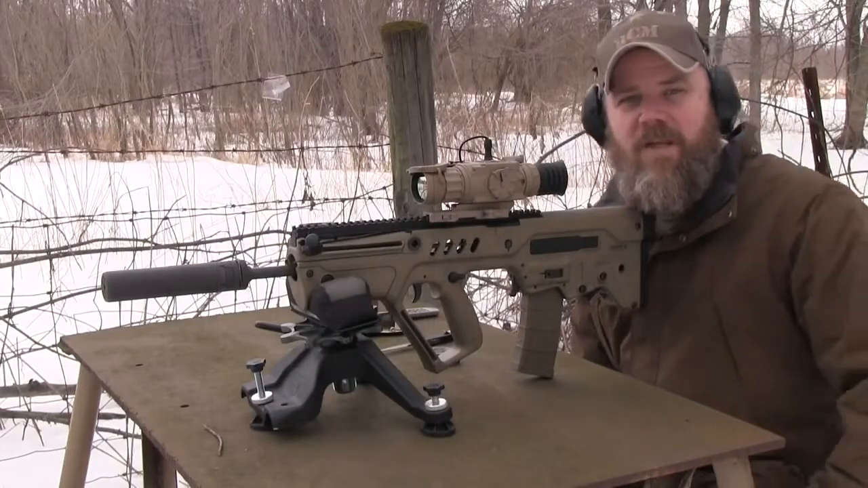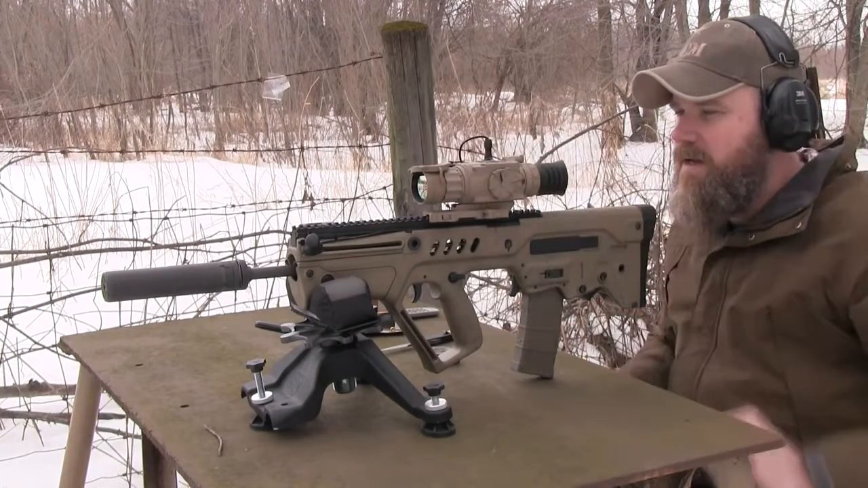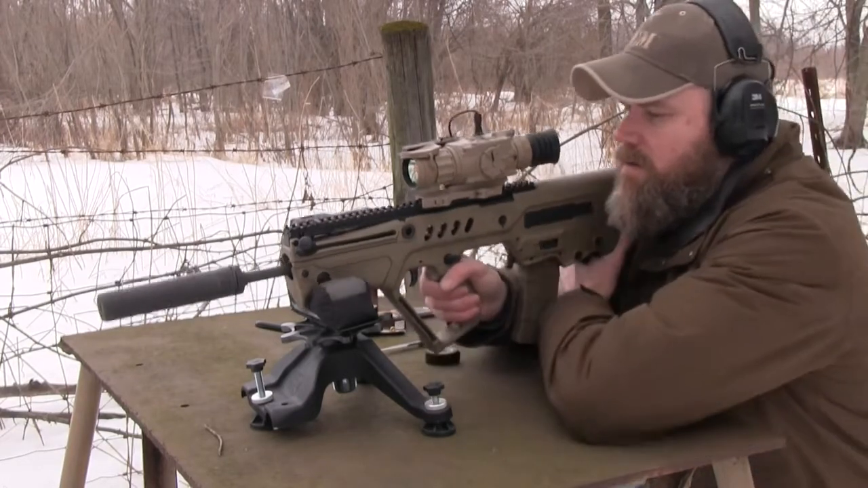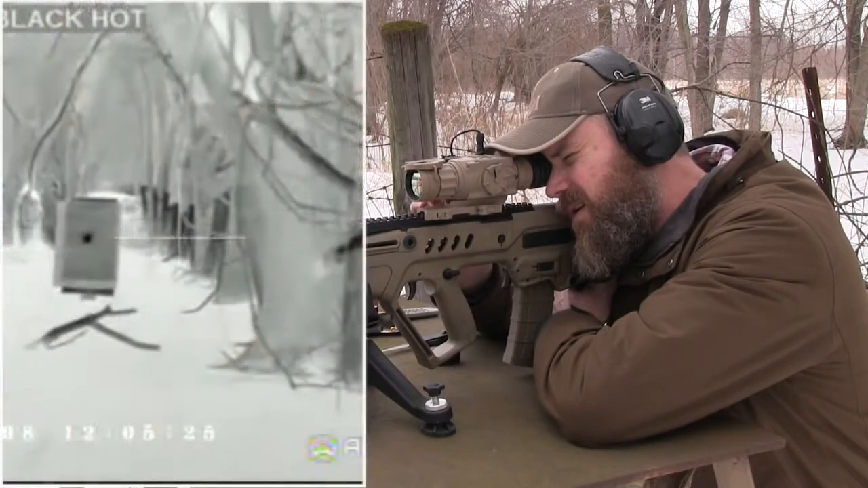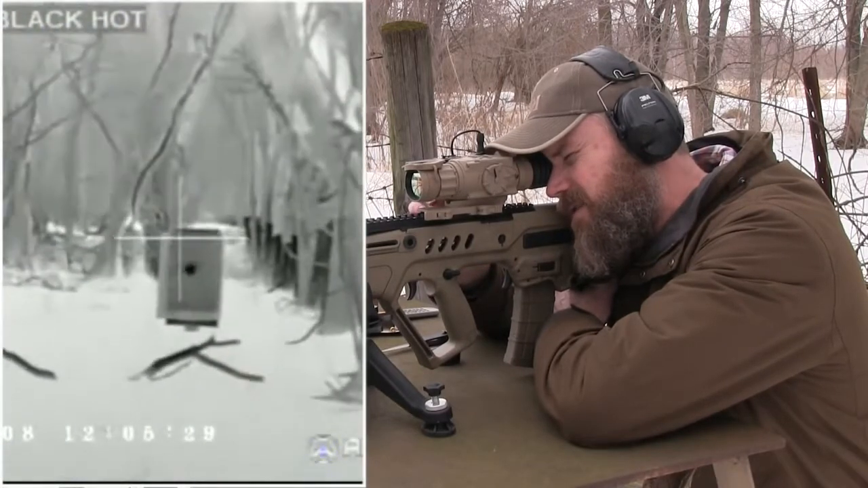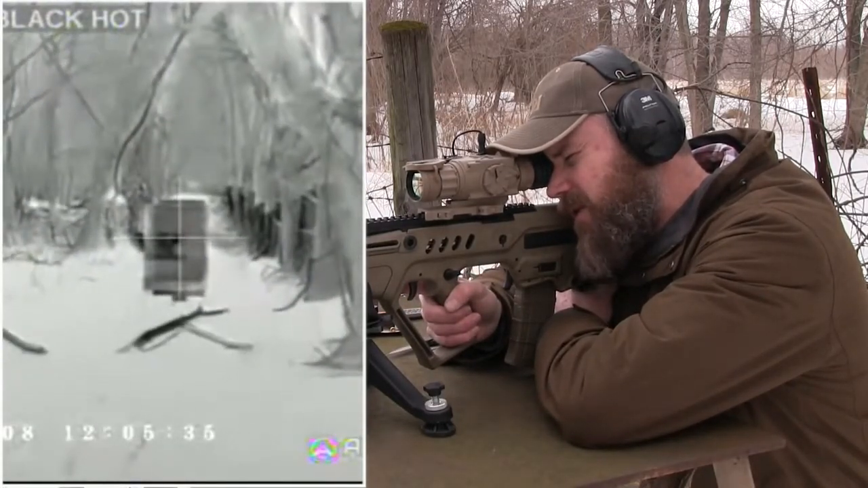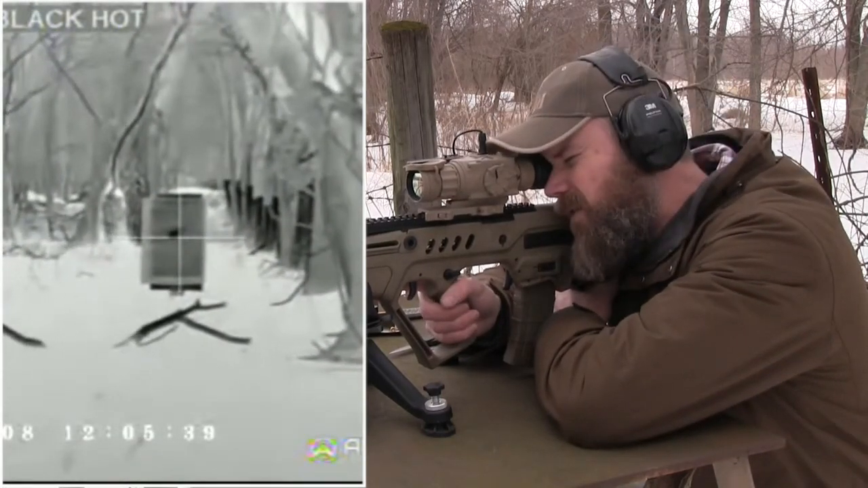All right, guys, we're all set up. Let's take a few shots out of the Tavor here with the thermal night sight on it, and see how close to zero I am at 25 yards. Now I'm going to go ahead and start the recorder so you guys can see what I'm seeing. All right, just fired up. Now you can see what I was talking about earlier. That black speck in the middle of the target, that's the hand warmer. All right, hopefully you guys can see that.